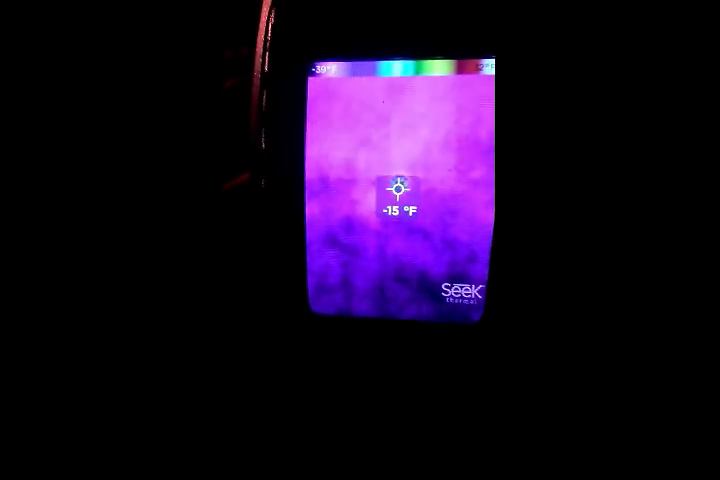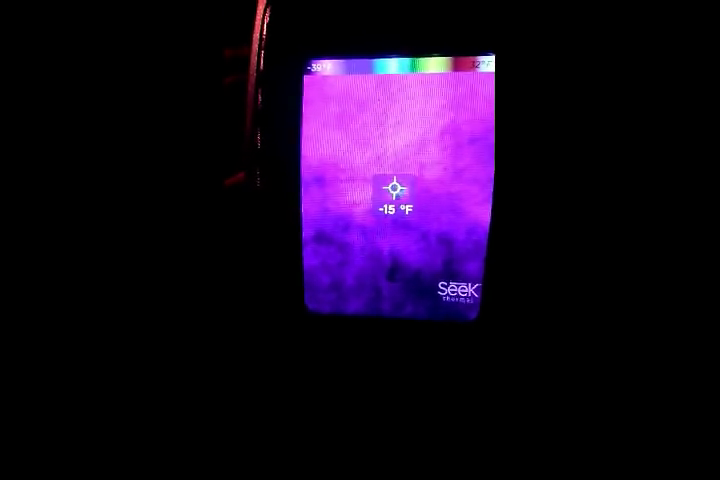Look at the temperature start getting hotter. Wow, look at that. As the clouds start to dissipate a little bit, it gets brighter and brighter, starting to spin. The temperature starts coming up.